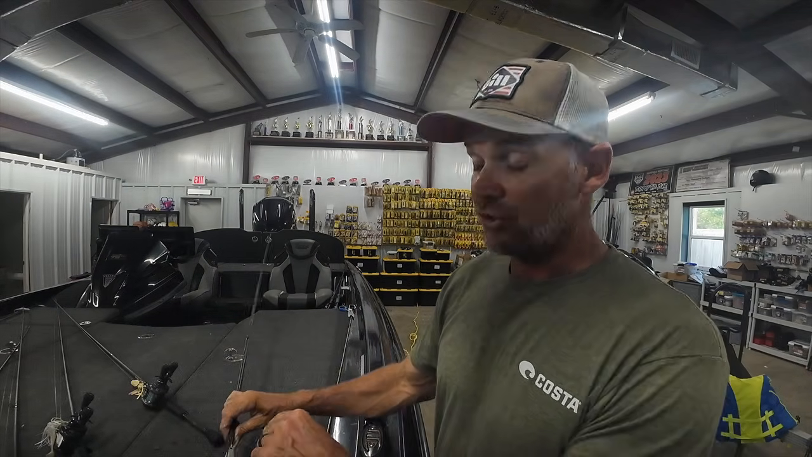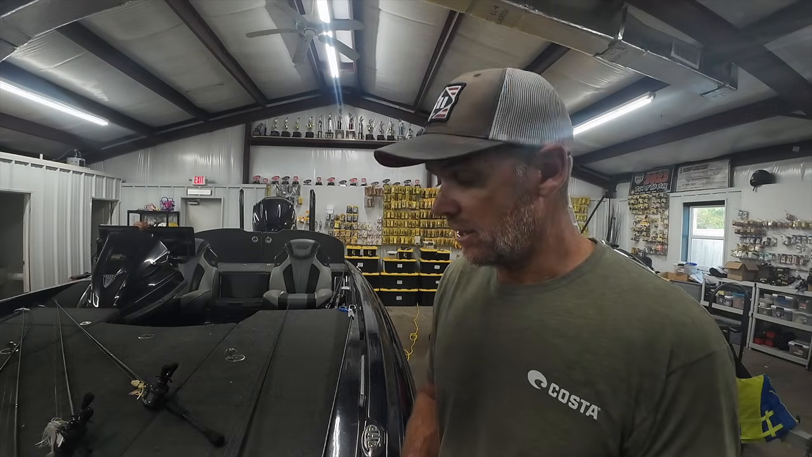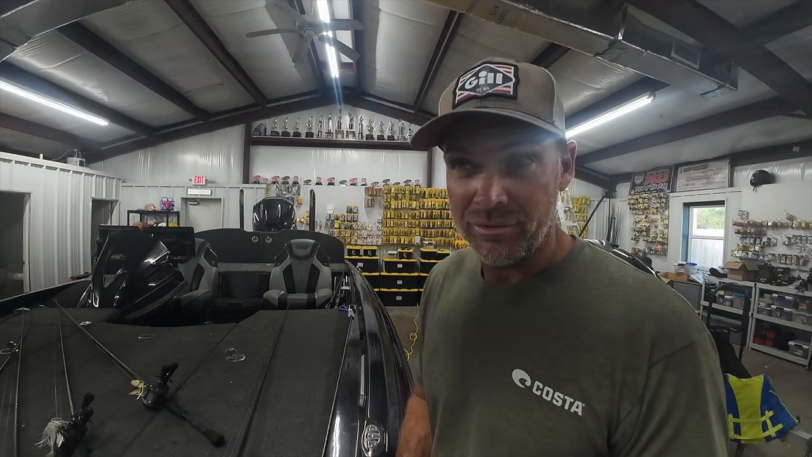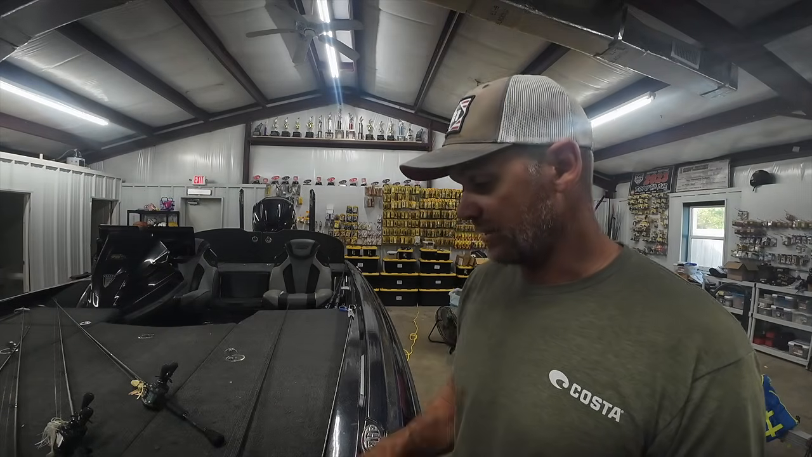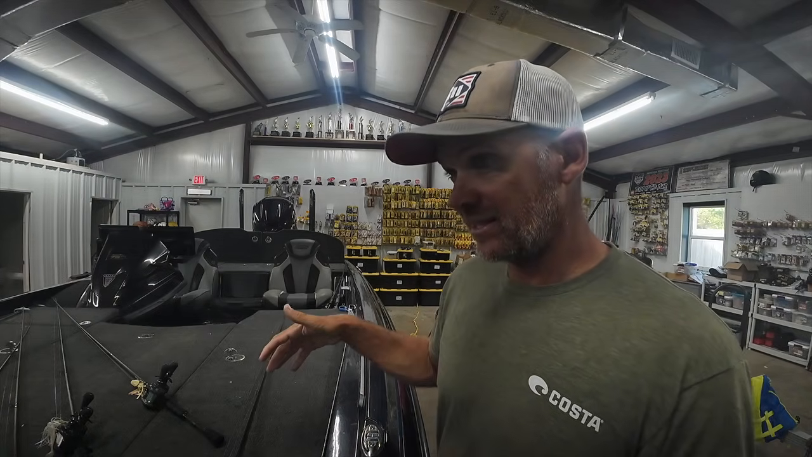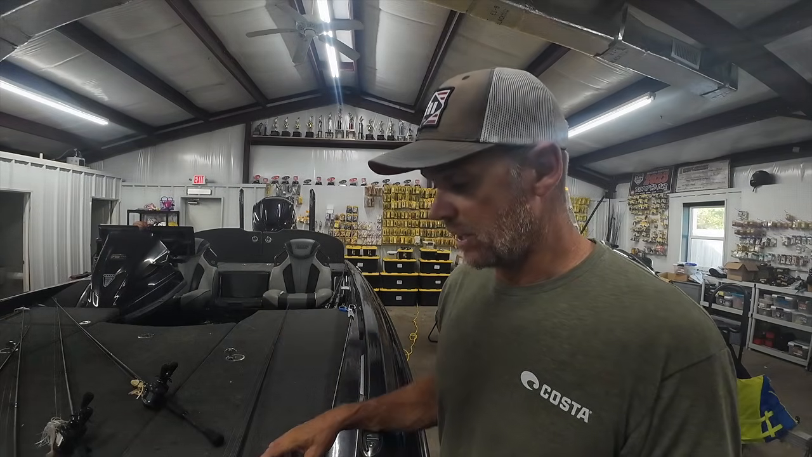This jerkbait is the KVD DD300, Deep Dive 300 in the crystal shad color, I believe. I don't know, it's one of my favorite colors. Anyways, I think that's probably 16-pound Sniper line is probably what I had it on.